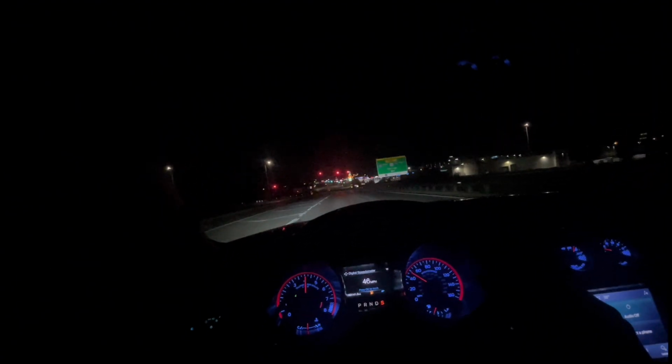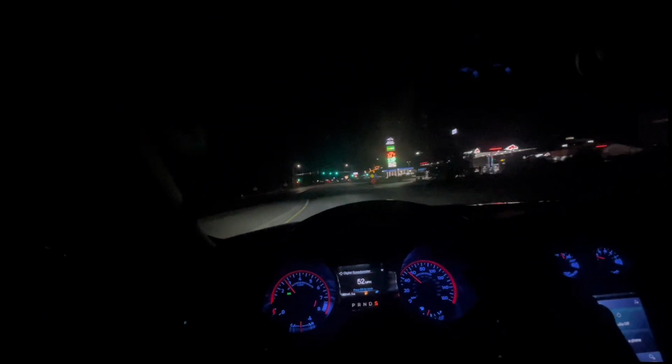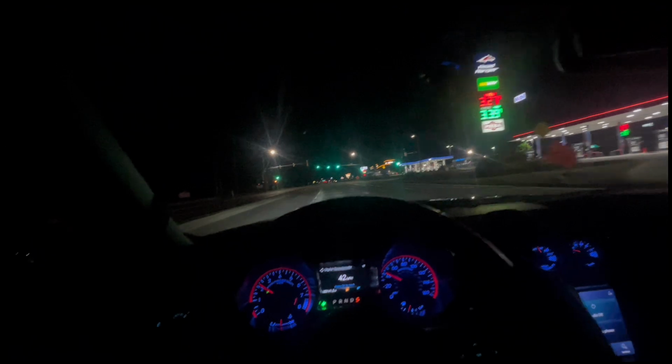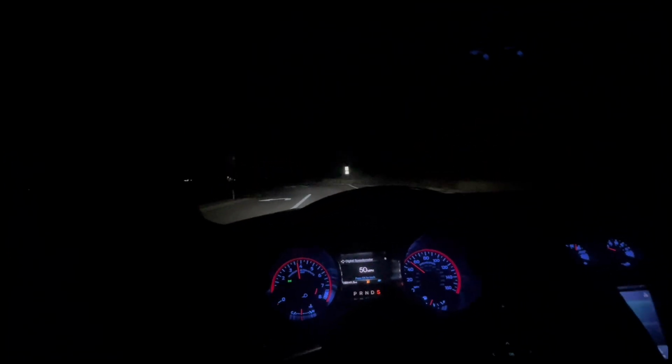Oh, there we go. All that gravel. Oh my gosh. On them brakes.